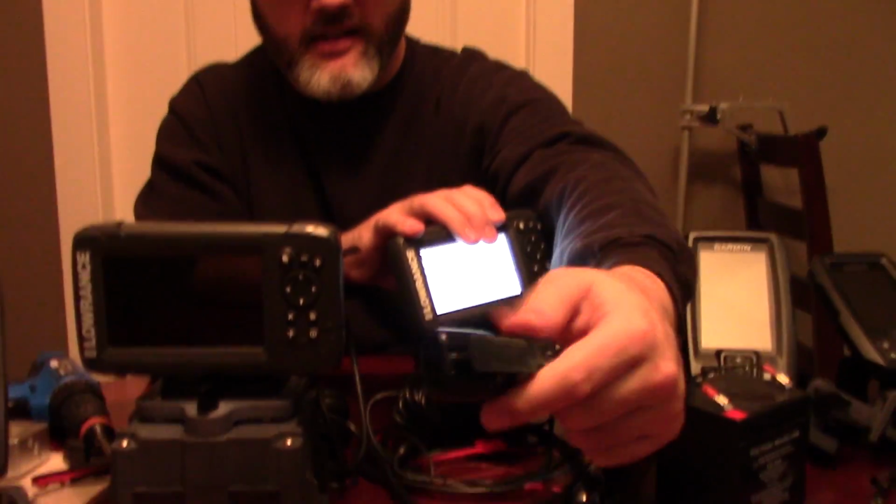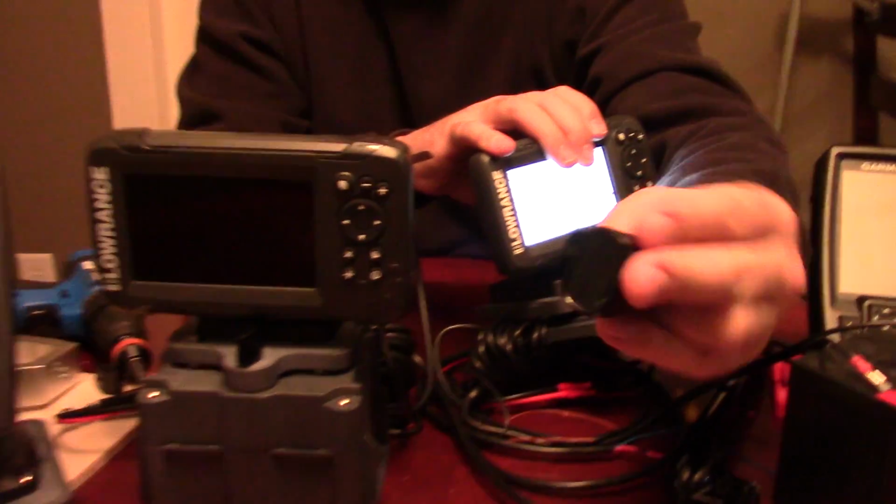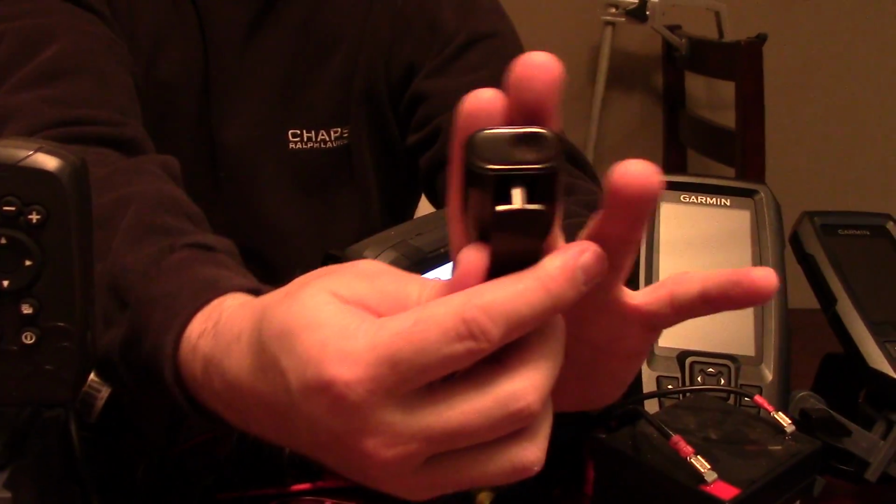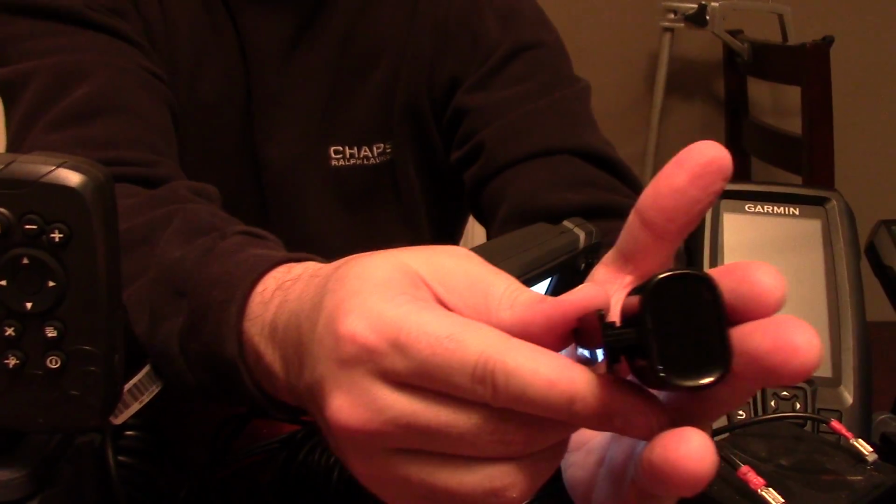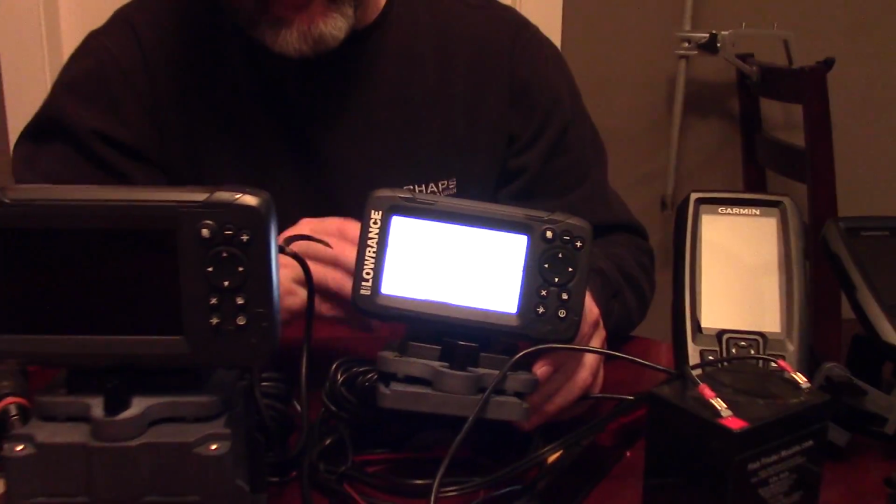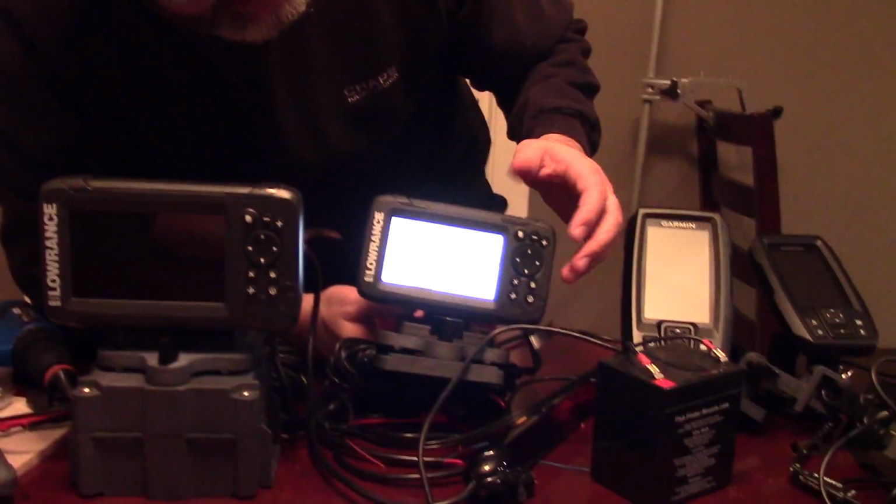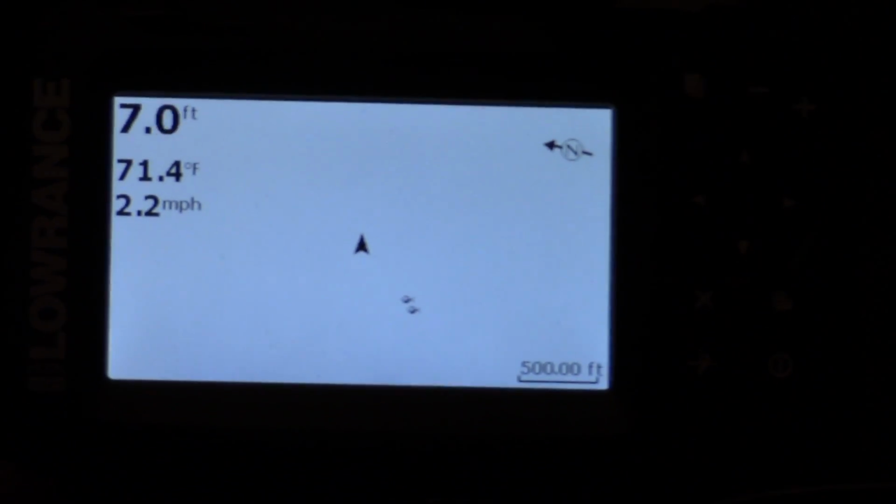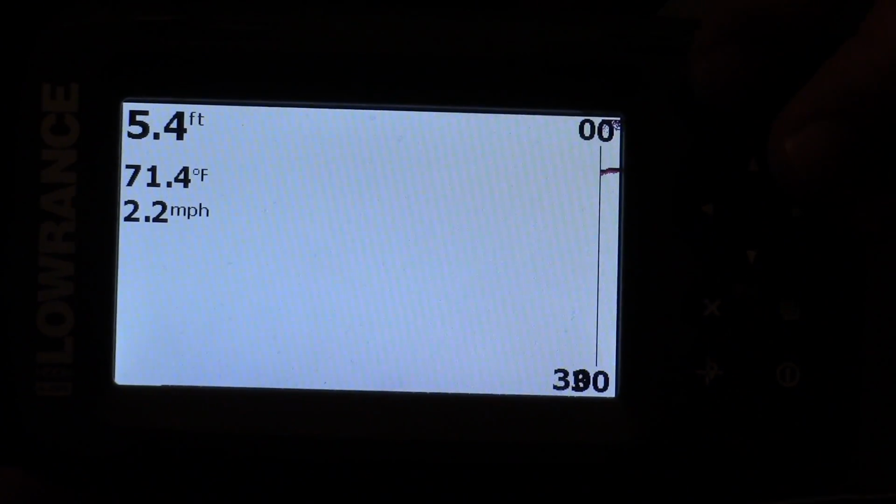It's about two of my fingers, maybe 2.5 digits long. It's a pretty small transducer, but it's very easy to use because it's just got those 3 settings. It's got your flasher, your basic GPS track plotter, and then your 2D sonar.